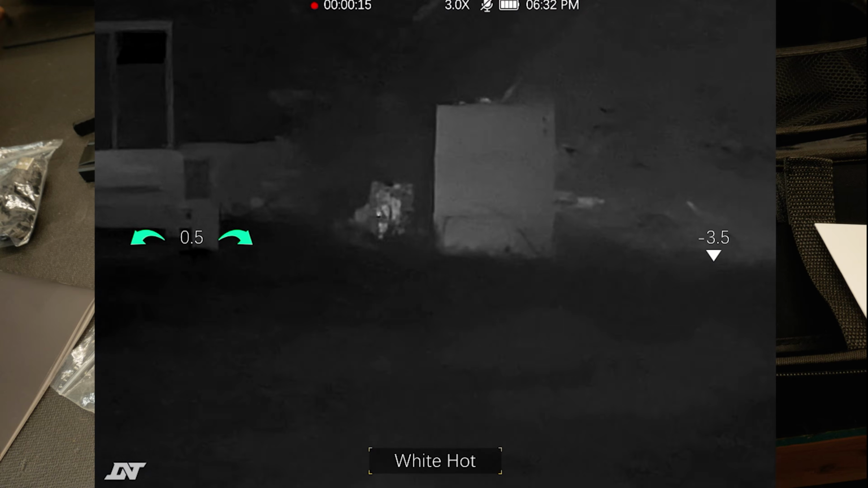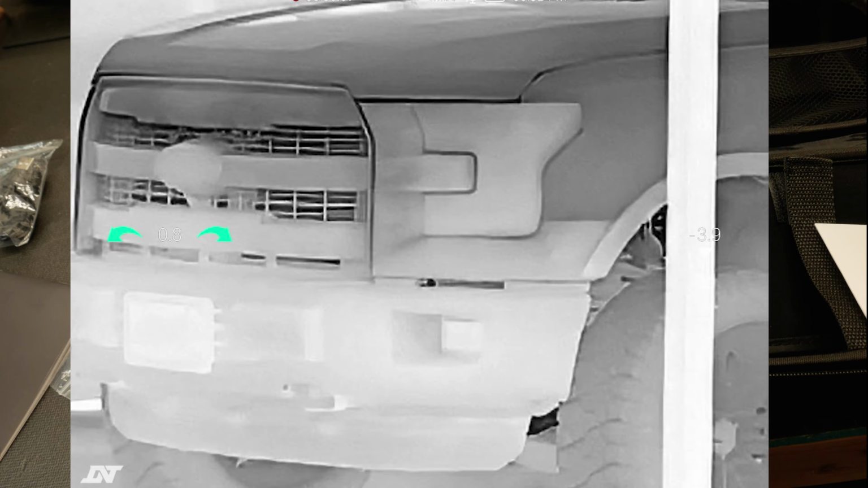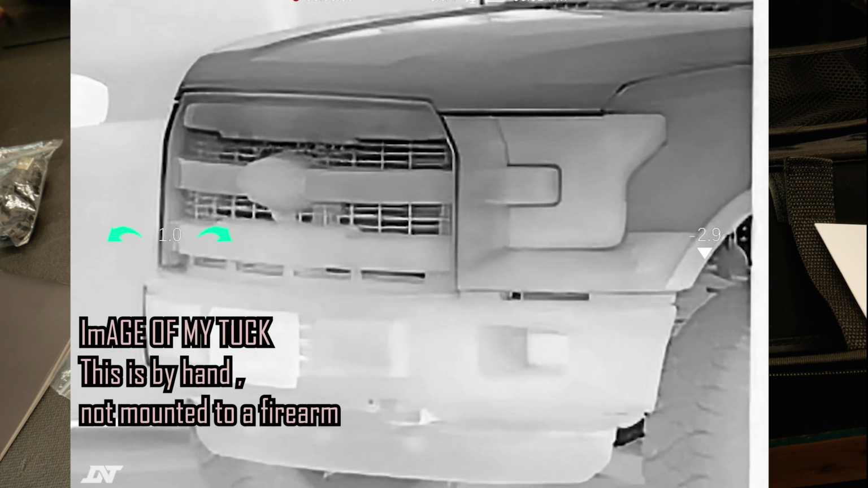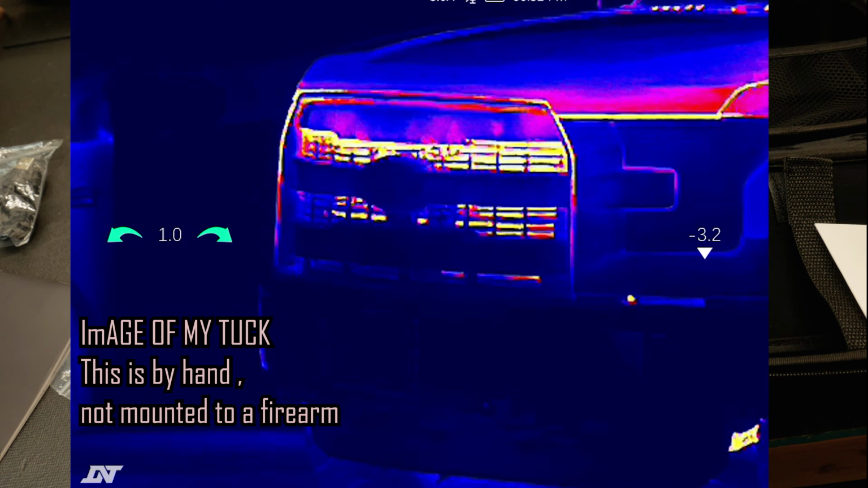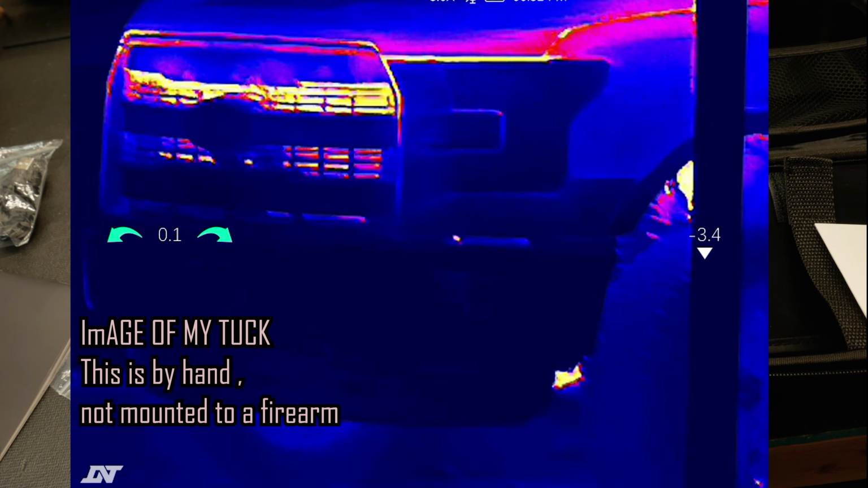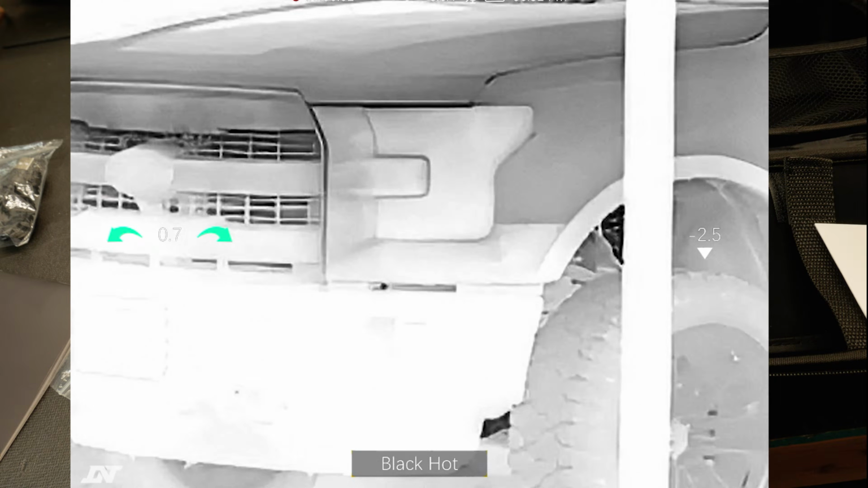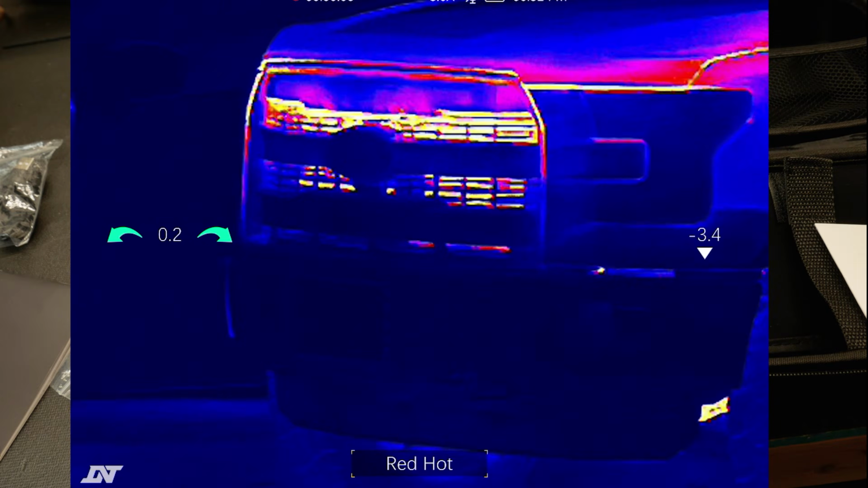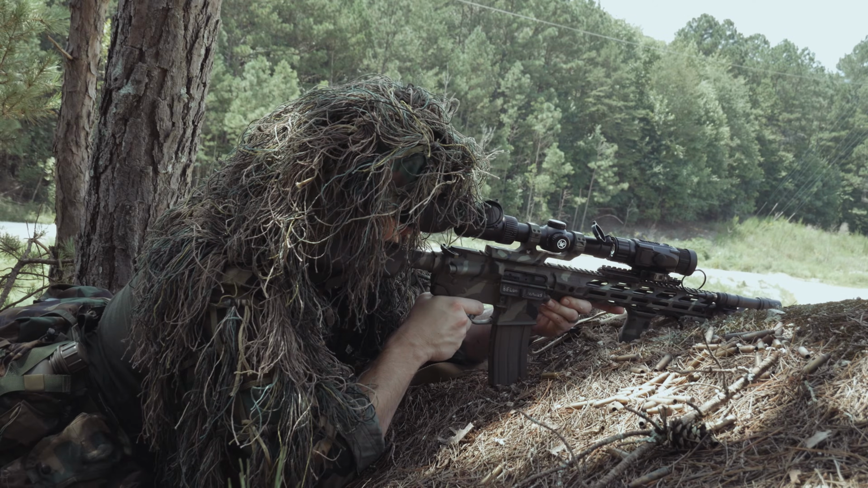I typically use red hot for a lot of different identifying things during the day. Iron hot does pretty good as well, but the red hot picks up better. And then at night, I really like white hot. It kind of reminds me of the old Call of Duty Modern Warfare and Modern Warfare 2, the OG ones, not these remakes, the AC-130 look. But it definitely helps when things are cooler at night, especially on these summer days.